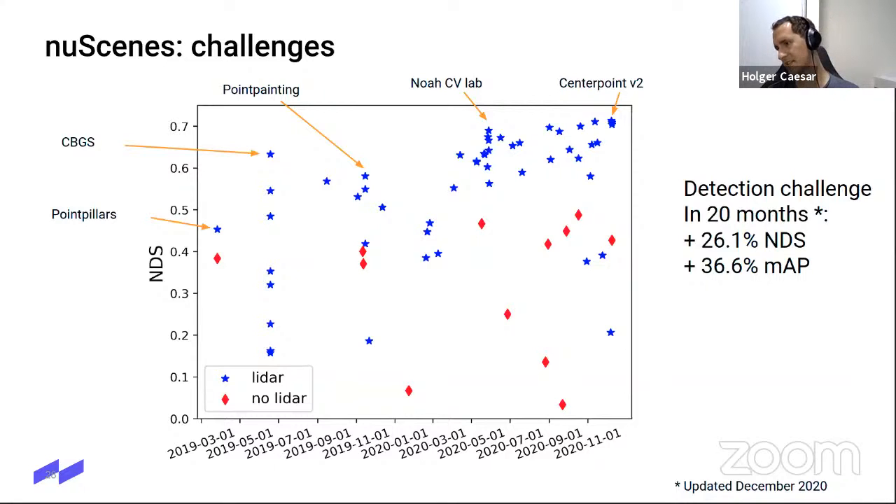Another argument is that humans don't use LiDAR, right? We just have 2 eyes, maybe ears, and that's everything that we use for navigating with a car in traffic. So if humans don't need it, why would an autonomous vehicle need it?